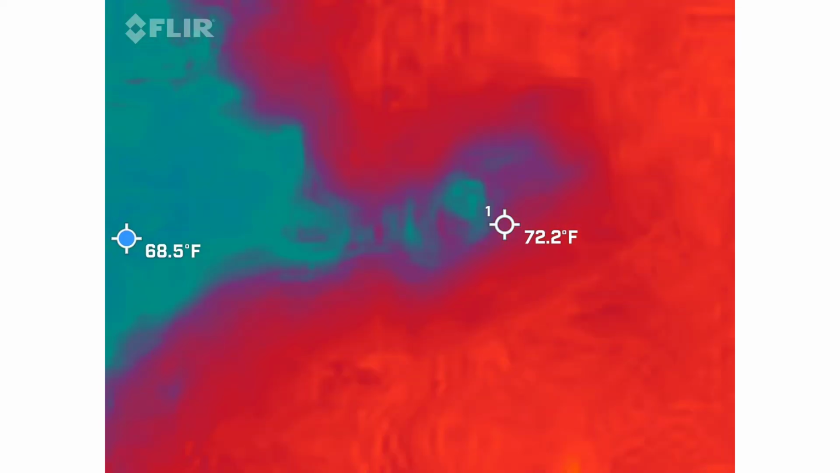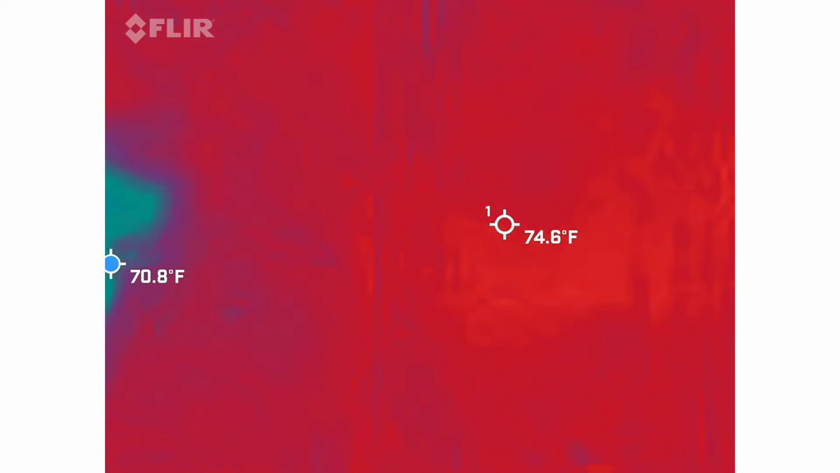Oh, you got her taking pictures now? Yeah. You guys can swap them out as much as you want to.